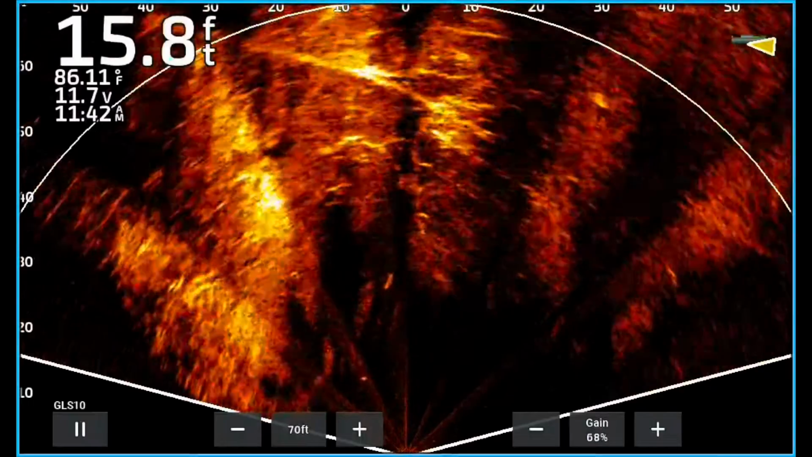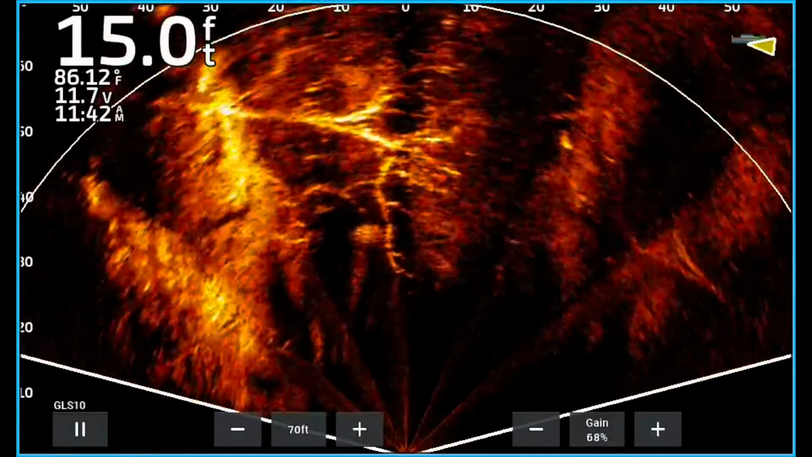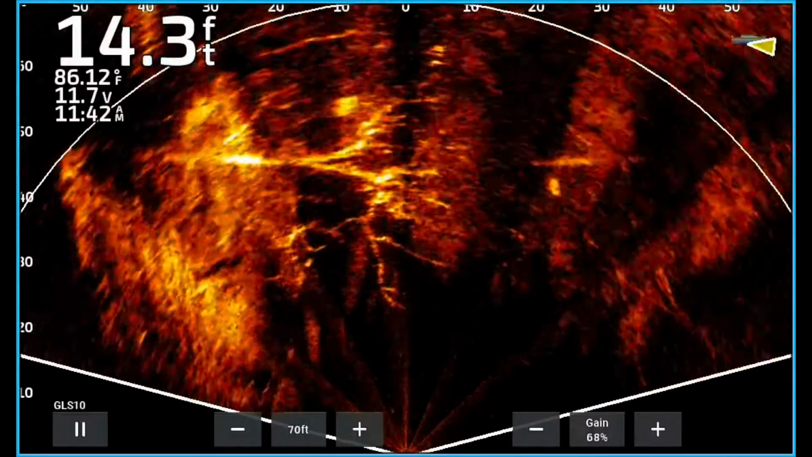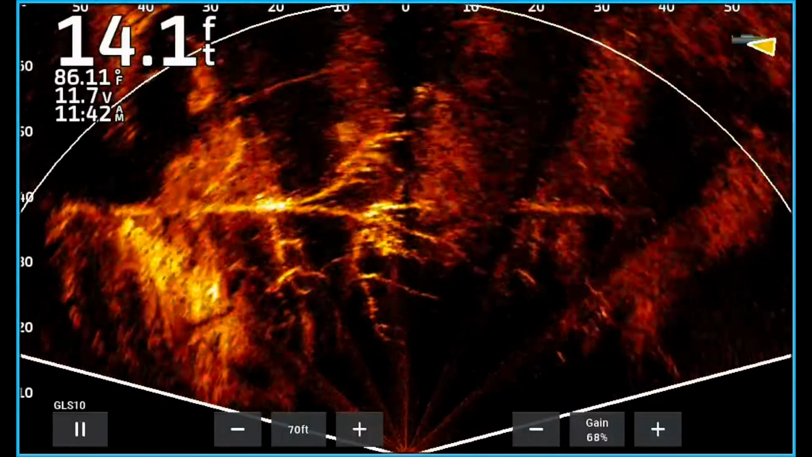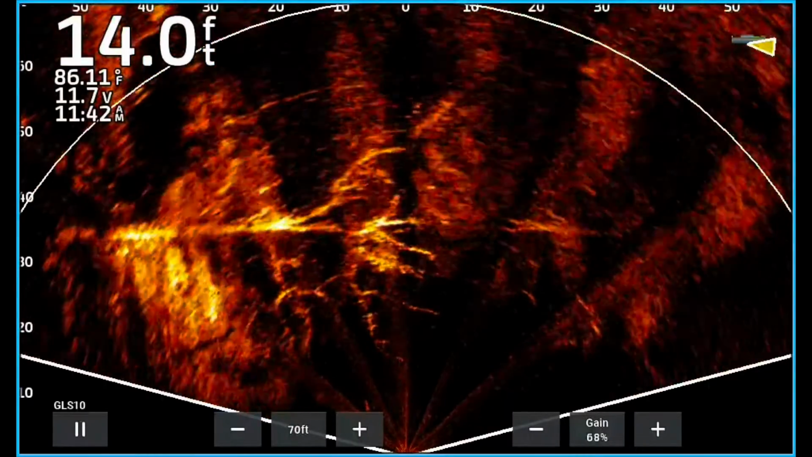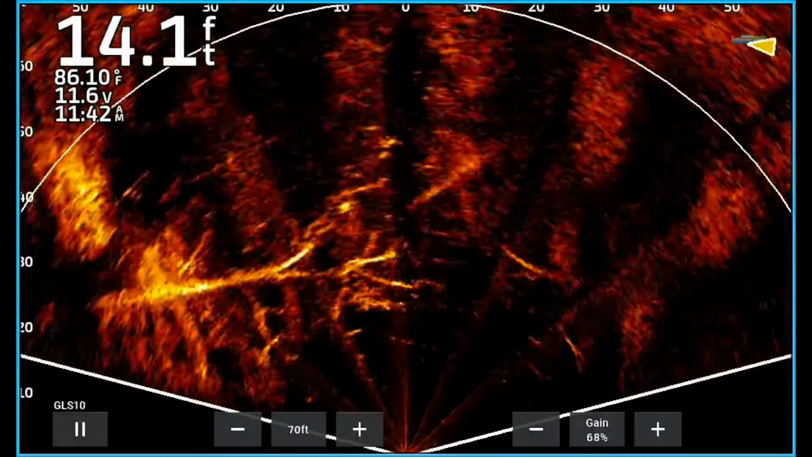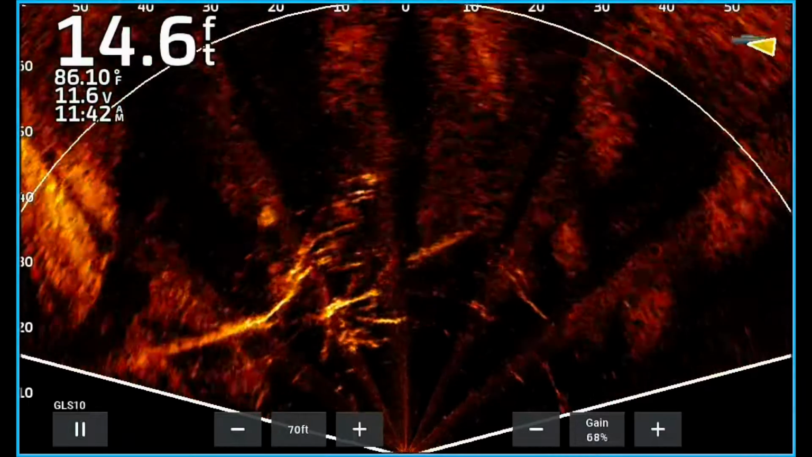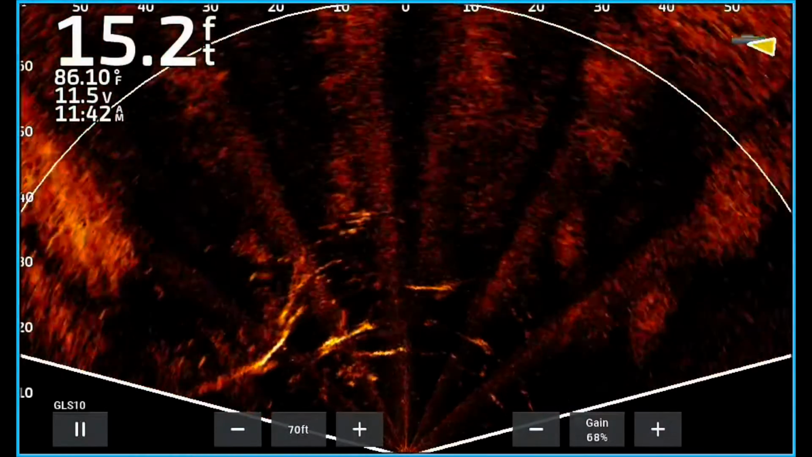Guys, like I said, this is the first in the videos. I'm still working on settings and things like that. Still working on different gain settings and things like this. But I want you to notice something. Notice how the bottom is really dark. Now notice the contrast of that tree. Very easily you can see the fish in the tree limbs. You can see shad on these trees. There's a big ball of shad right above the tree here.